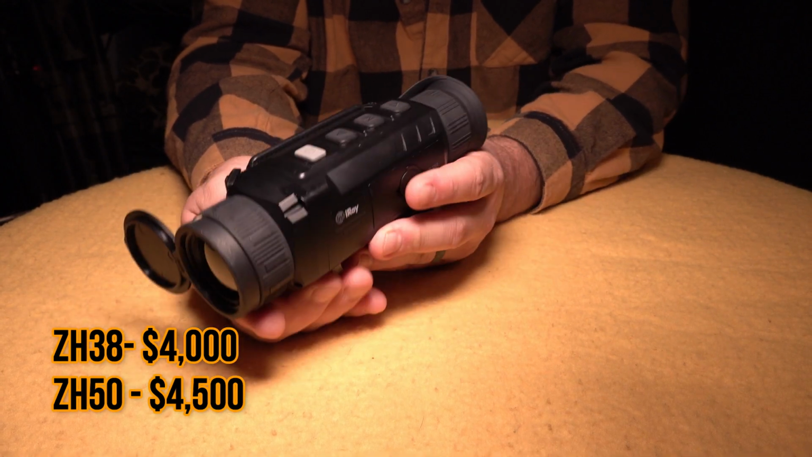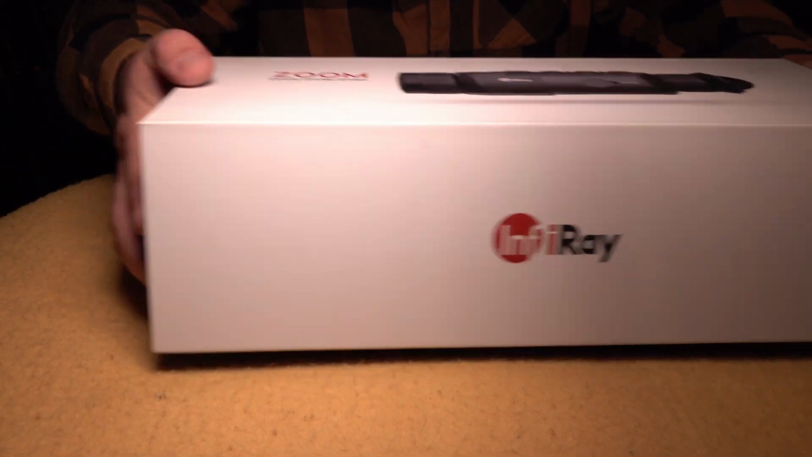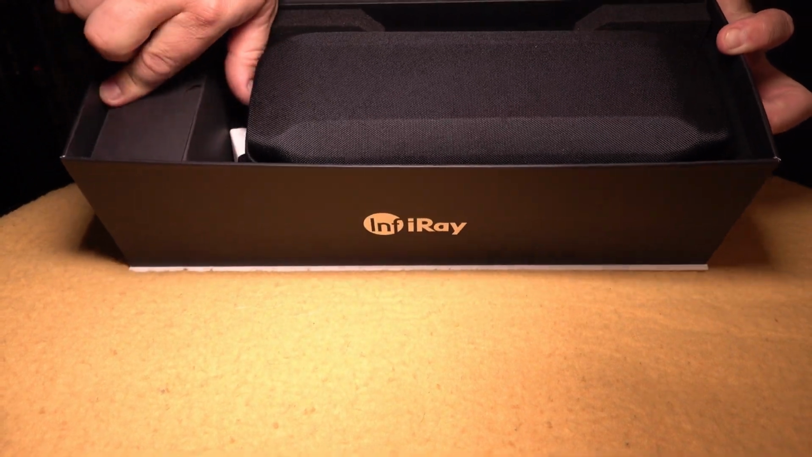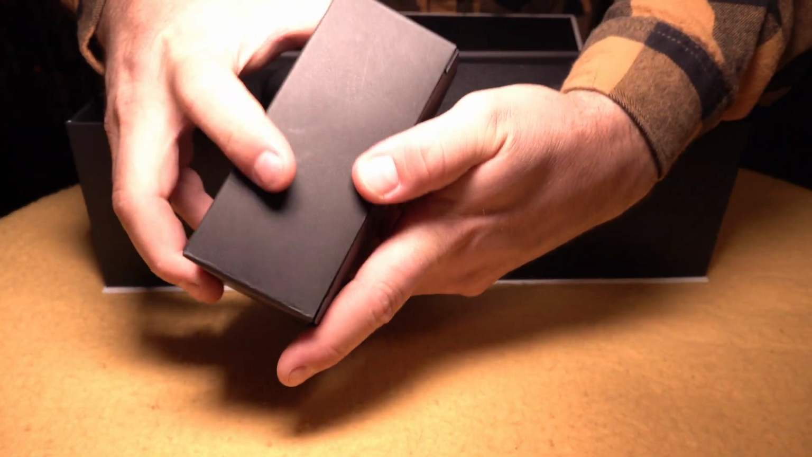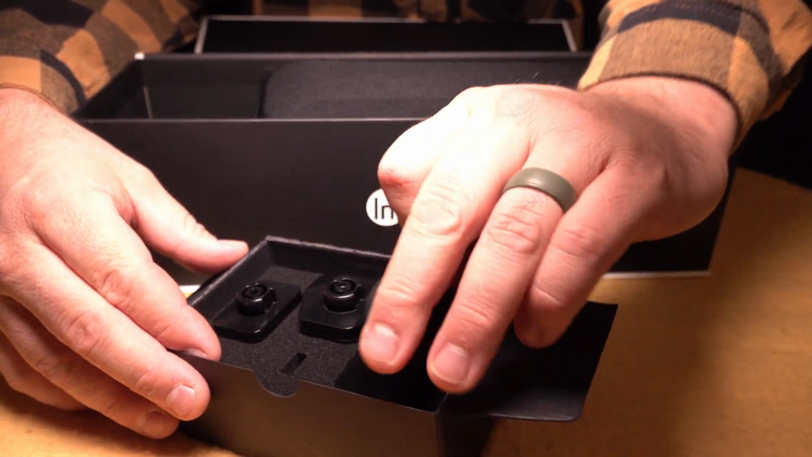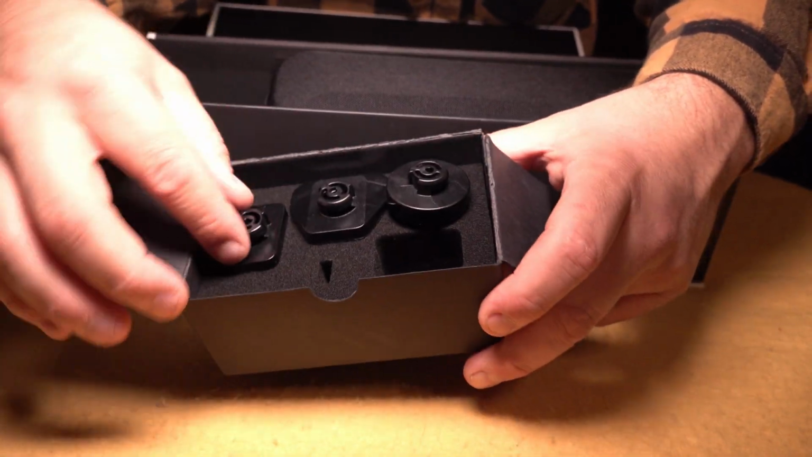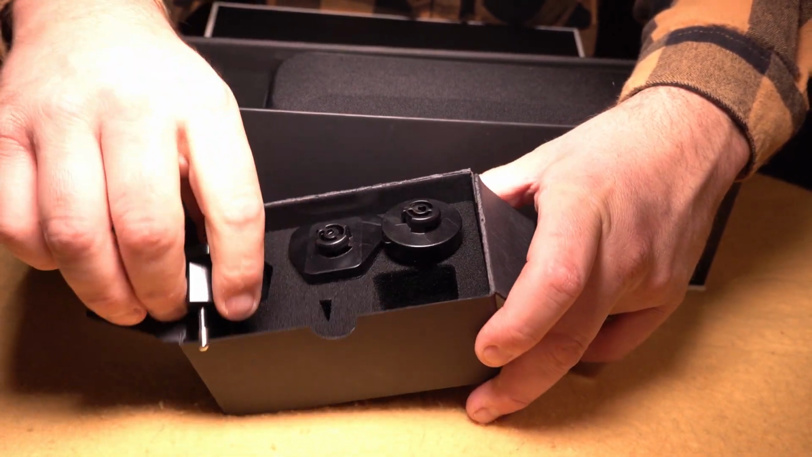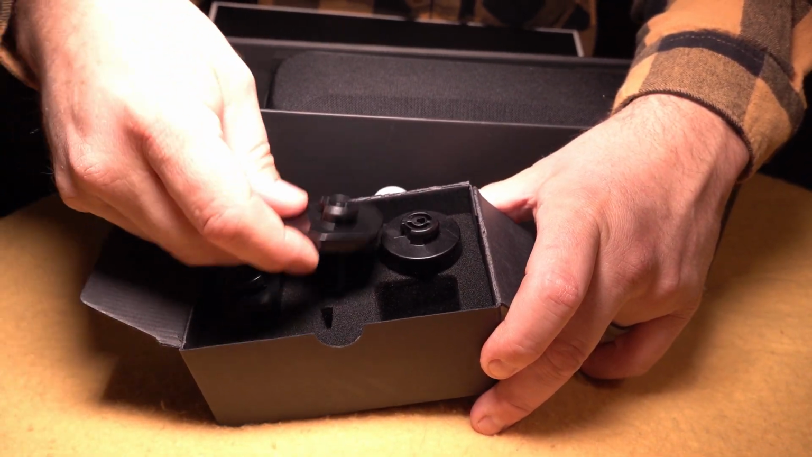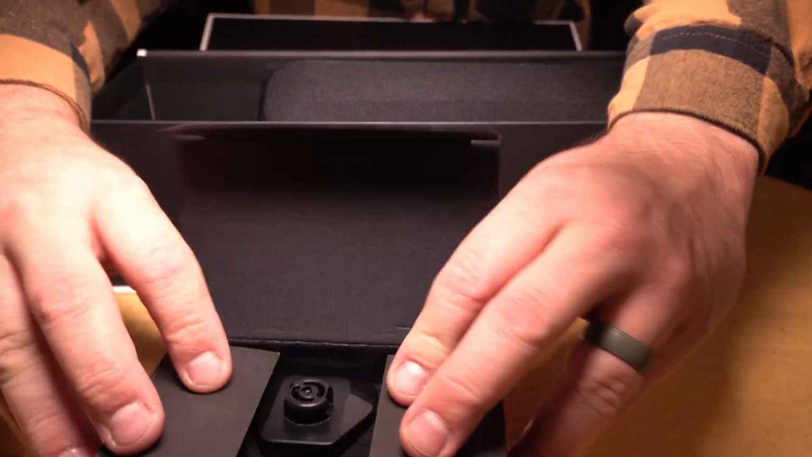First, let's start with the box and what all comes with it. Guys, this is the box. This is a very large thing. I realize it's going to be hard for me to get this whole thing in frame, but let's just get through this part. This first box inside is where you have all of the different plugs based on what country you're living in. You can see I've got one of these removed. That's because I live here in Texas, good old America. But these other ones, I don't know what countries use these different plugs, but you've got them, so sounds great. You're basically never going to use this.